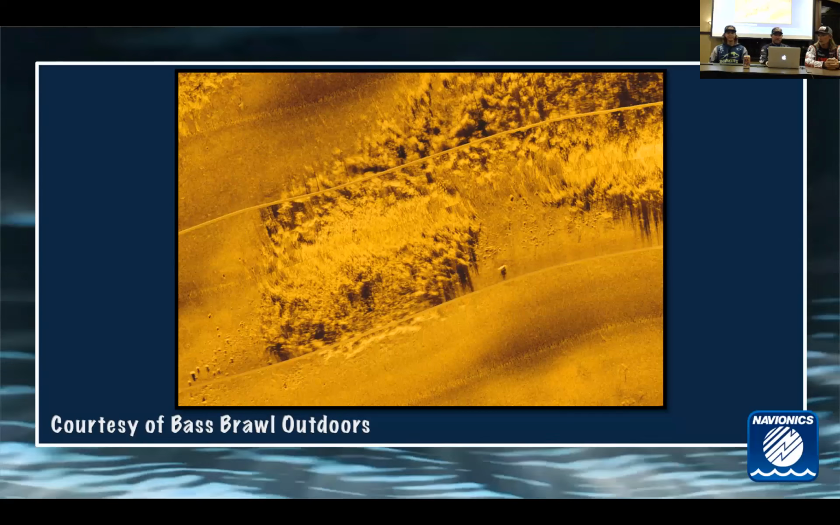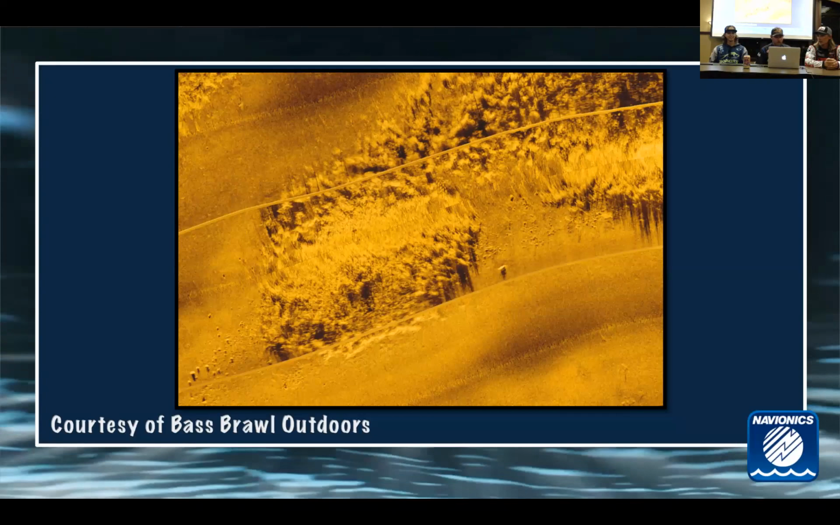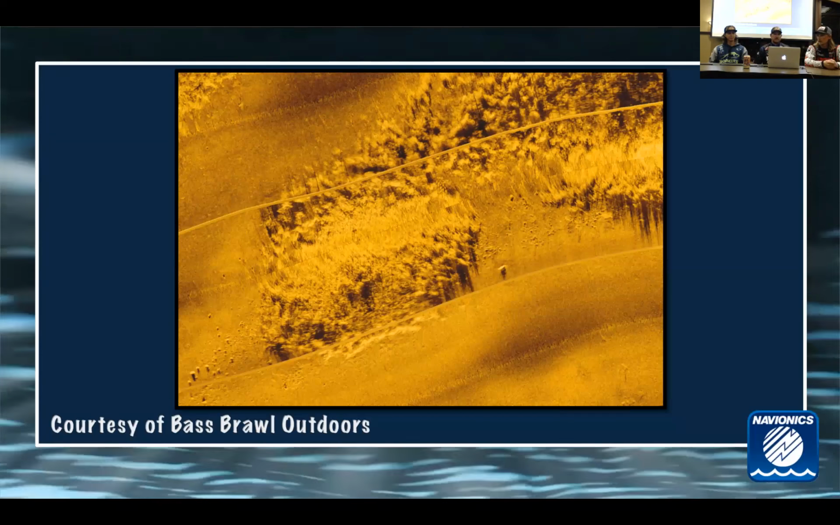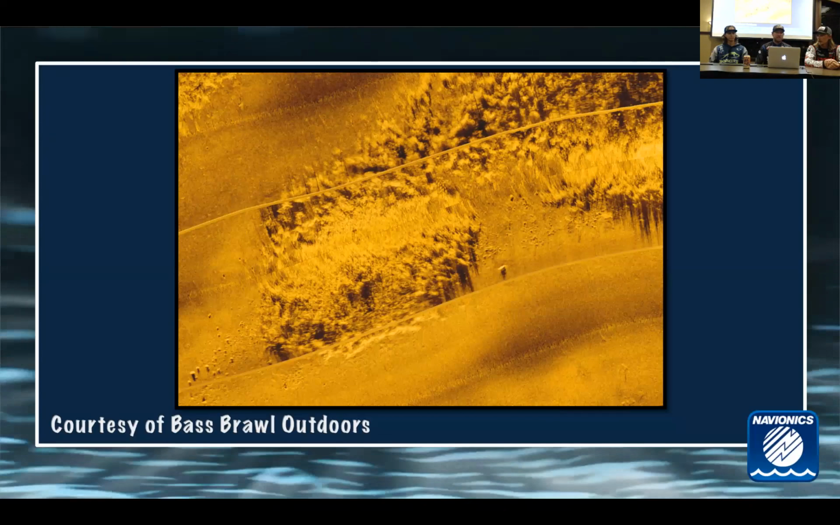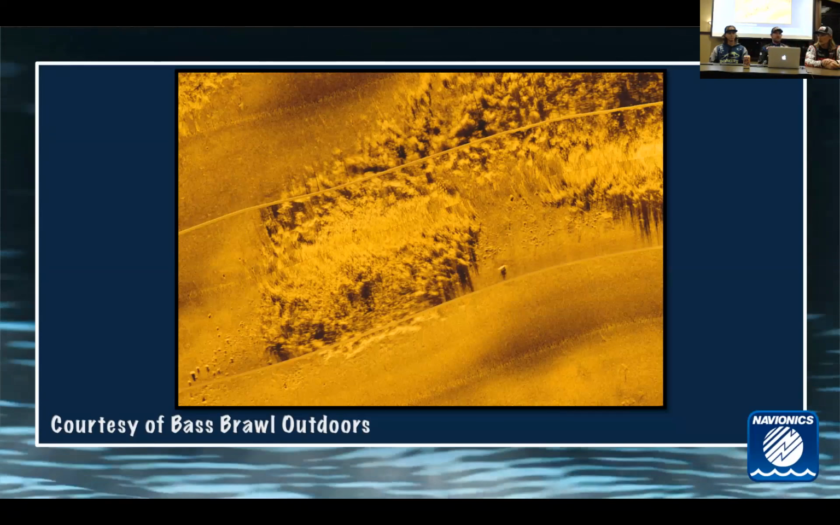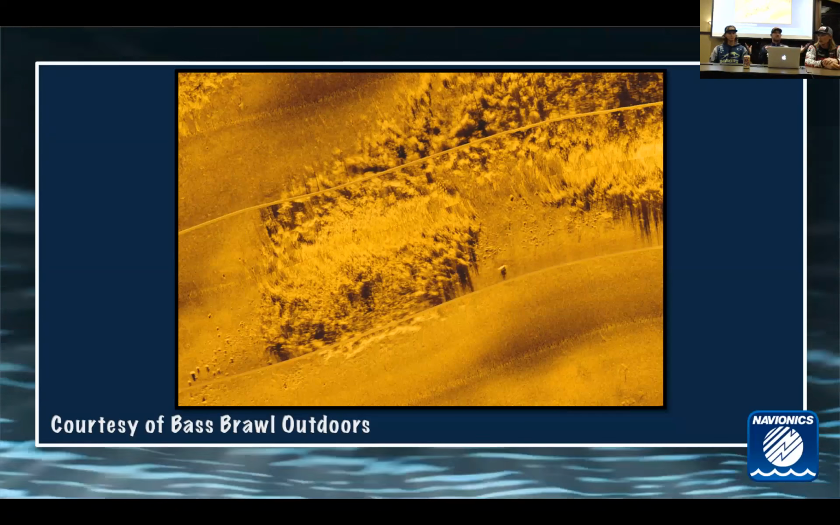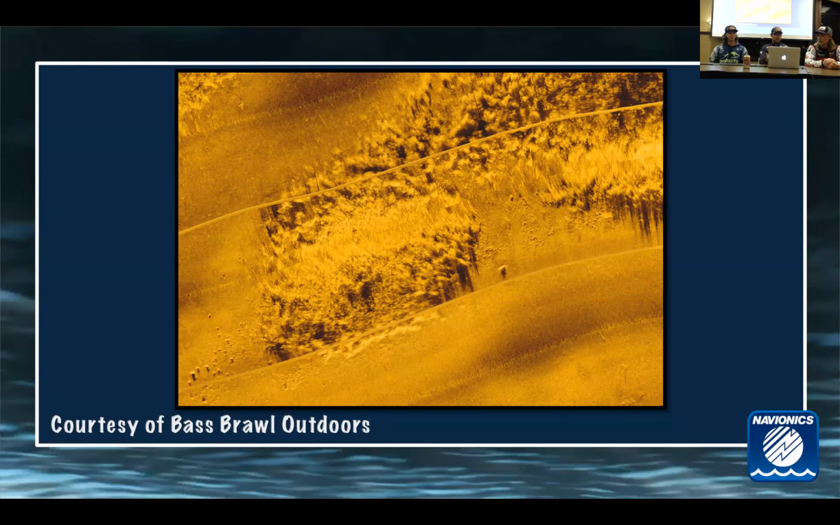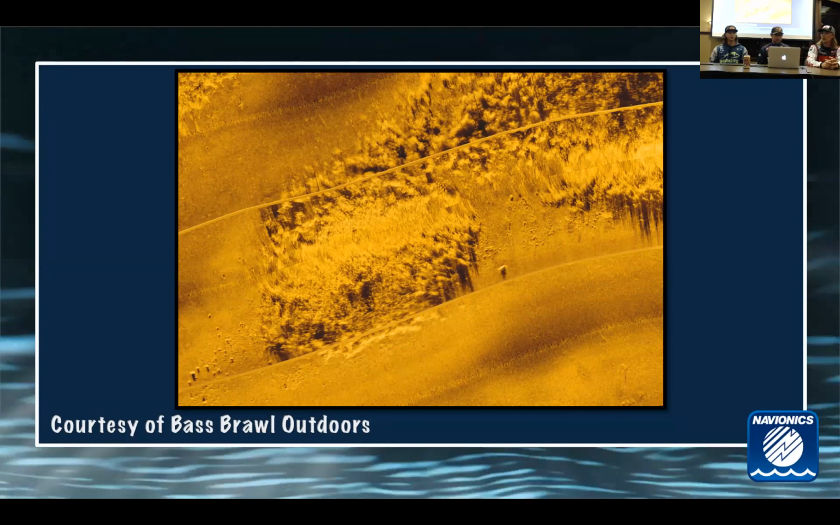So this is courtesy of Bass Brawl Outdoors, Casey and Lyle, good buddies of ours. They do some pretty awesome things with their electronics. I believe they call it farming. They're putting together strips of recorded side imaging sonar to get a bigger image of what they're actually seeing. Yeah, and it's really cool stuff. We love it. We sit there and look through that stuff all the time.